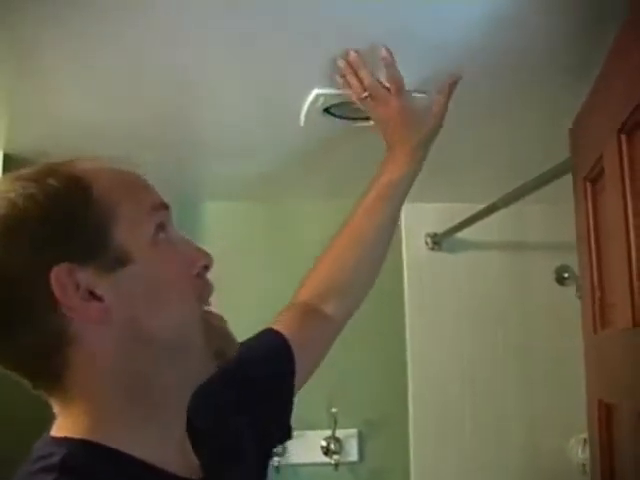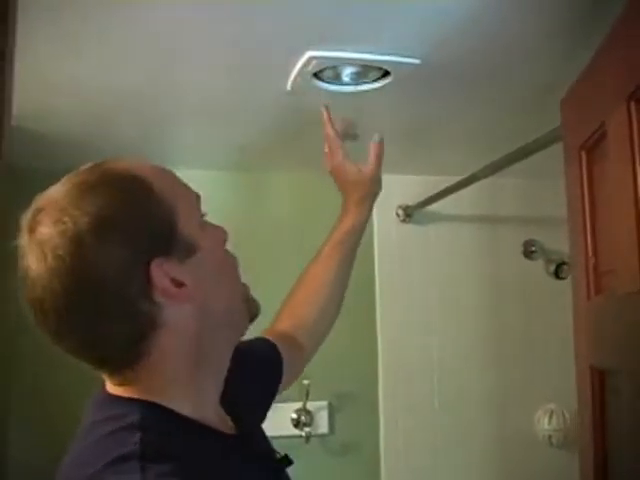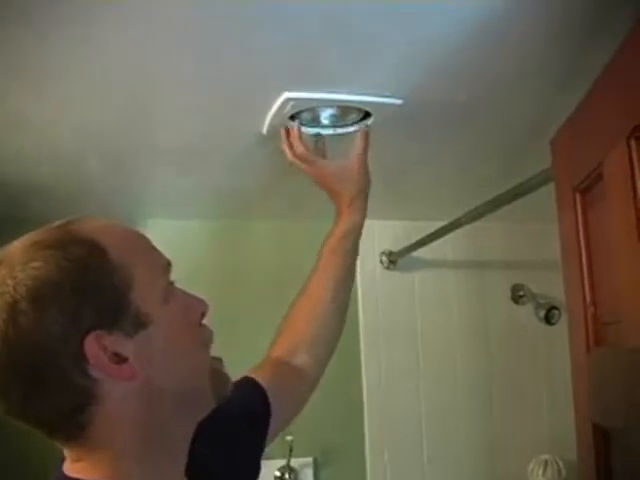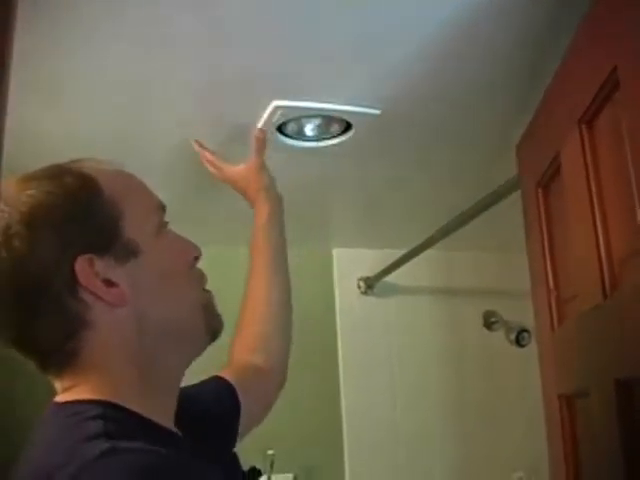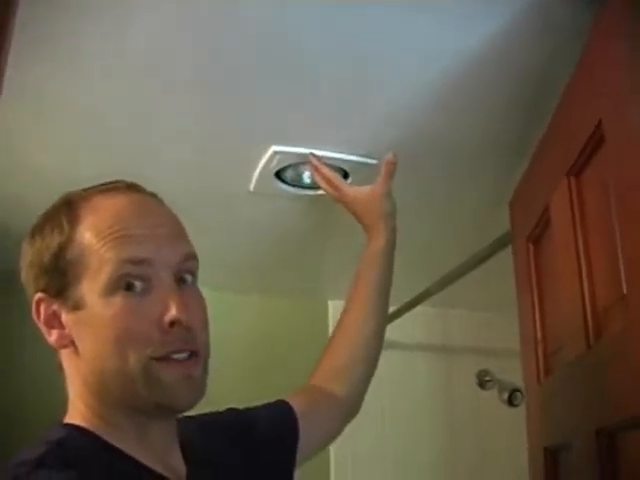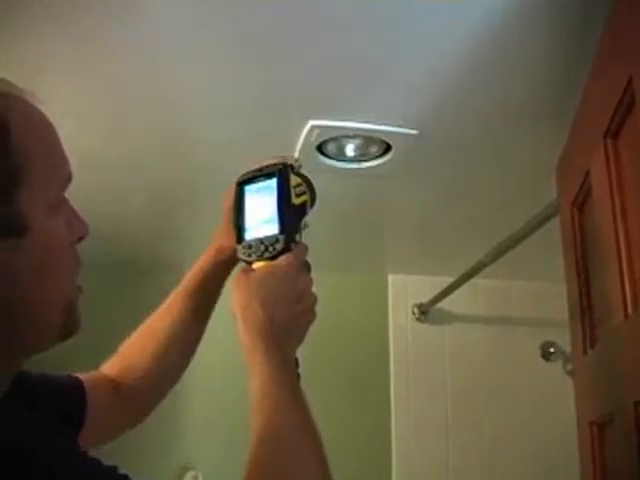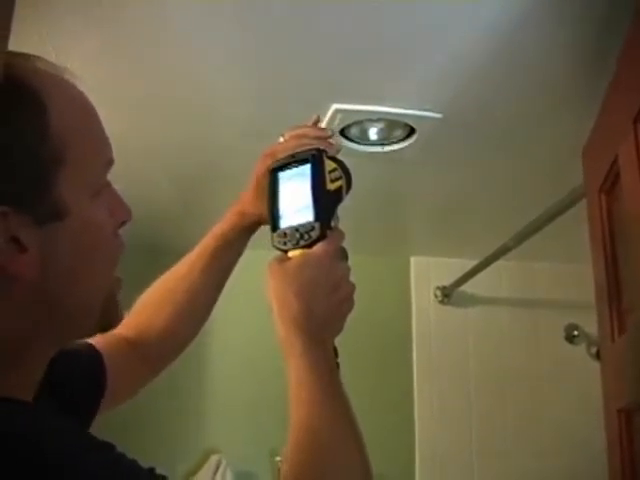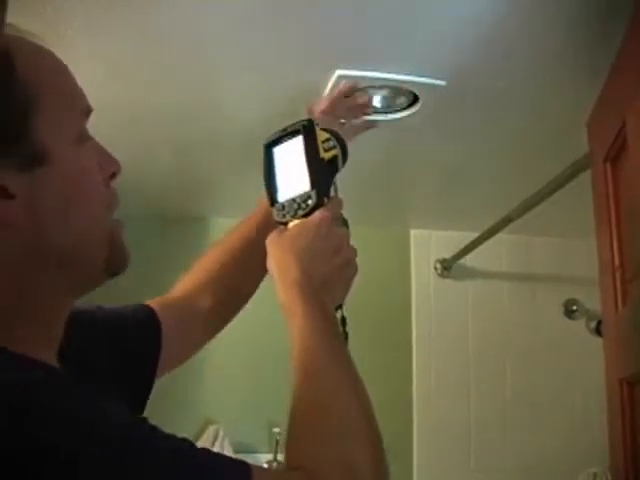Similar to water leaks around penetrations through a roof, there are air leaks typically around penetrations through the insulation barrier. And this is the bathroom, and this is the ventilation fan, a combination light and vent fan. There's usually a lack of insulation around these units. And with the infrared camera, I can see that there is a lot of hot air coming out from this fan light component here.